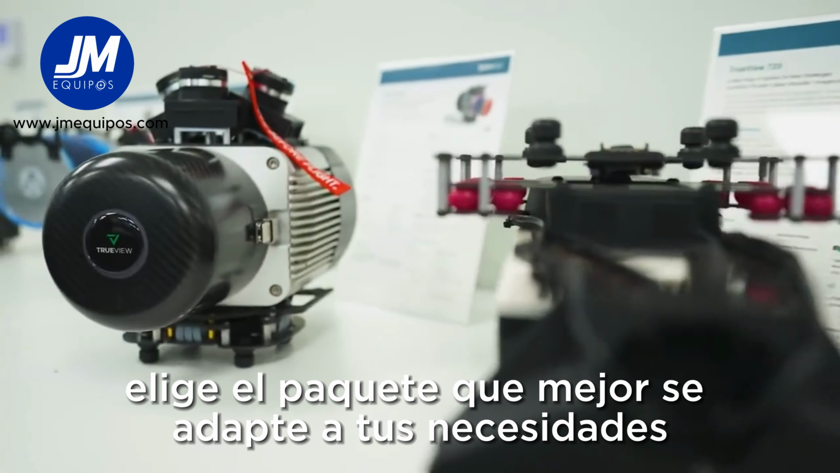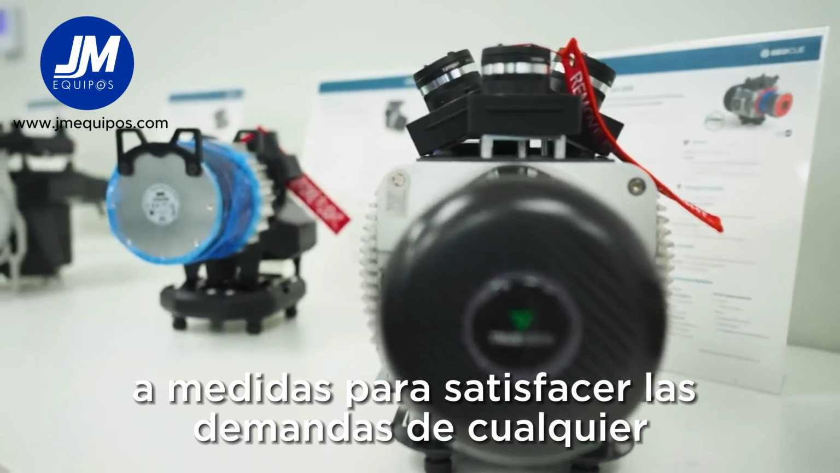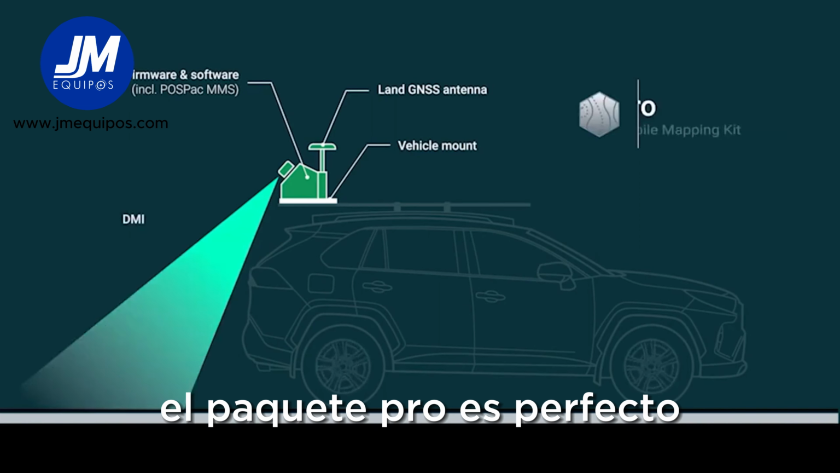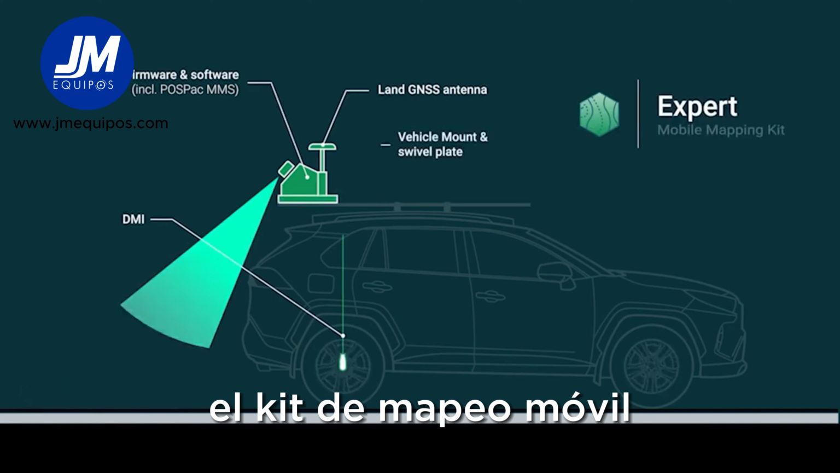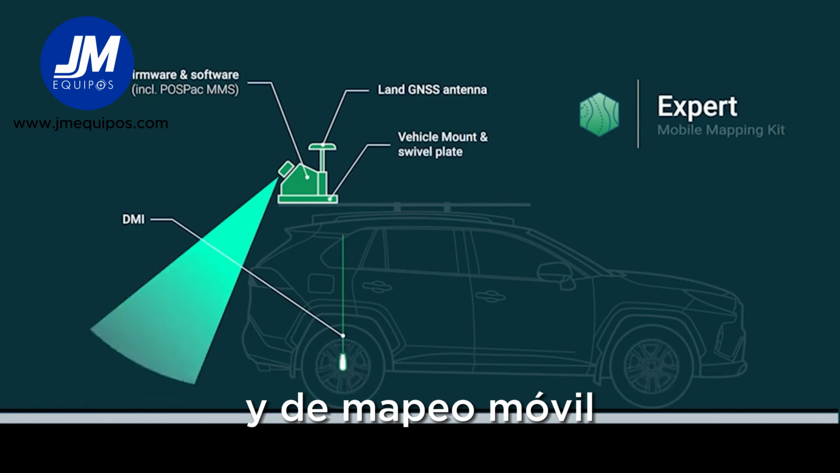Choose the package that best suits your needs. GeoCue has tailored solutions to meet the demands of any project. The basic package gets you started with what you need for mobile mapping. The Pro package is perfect for customers who have a mapping workflow and are ready to go. And the Expert Mobile Mapping Kit is designed for customers having strong experience with mobile mapping workflow and Reigl software.